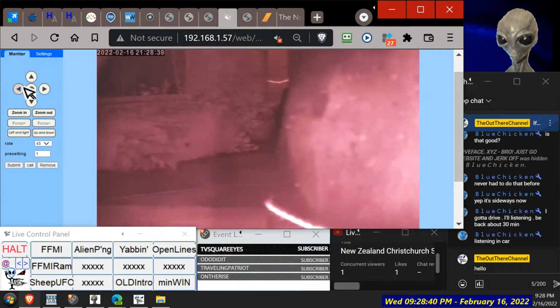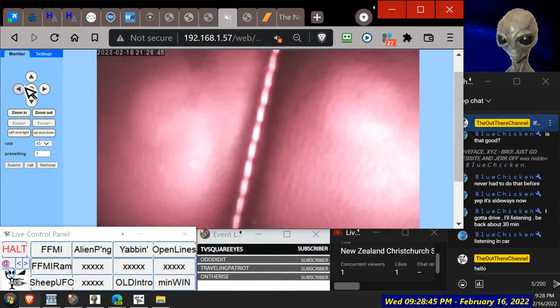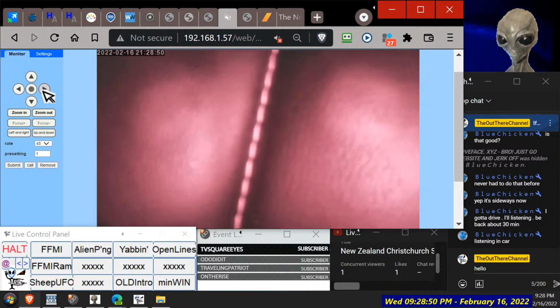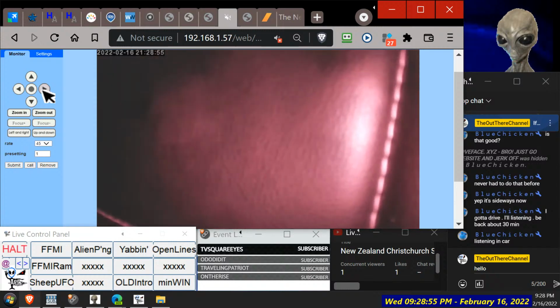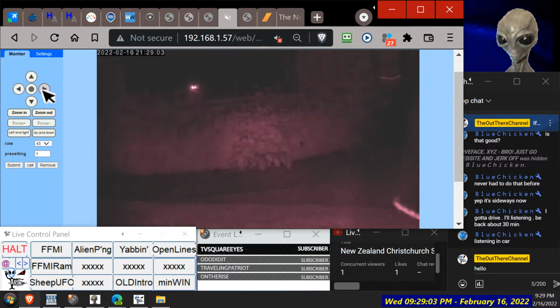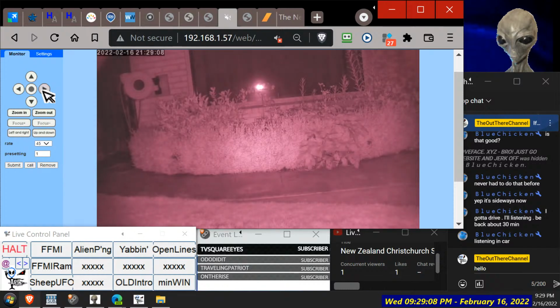Okay. Well, that's a real close up of the stitching on the seat. That should be black. Not sure what colour the stitching is, so I think it's meant to be black too. That could be the moon. Oh no. What's that? Sun? All my LEDs reflecting off the window.